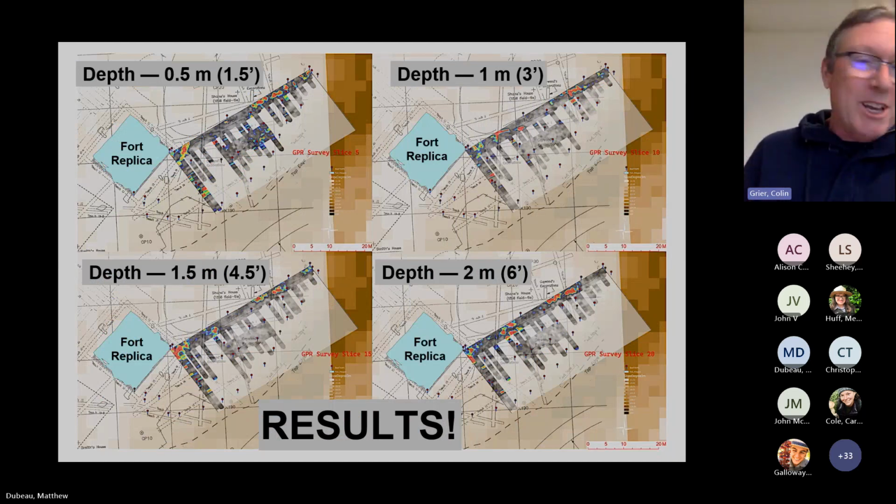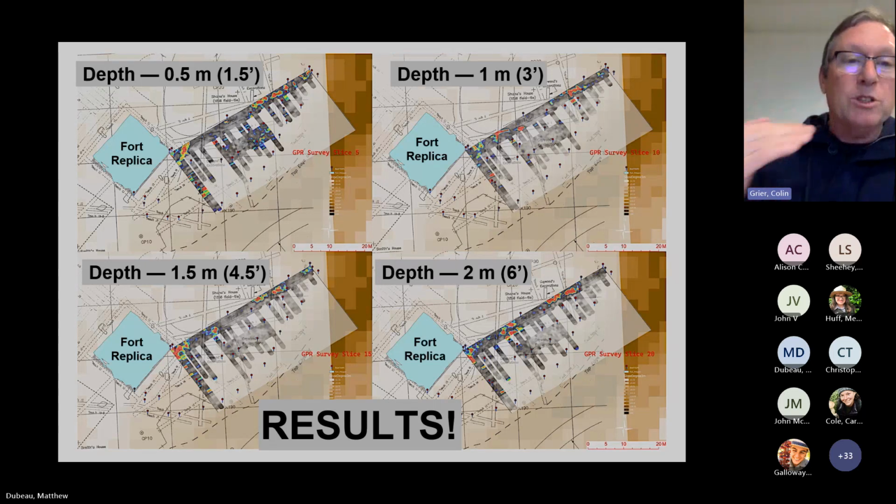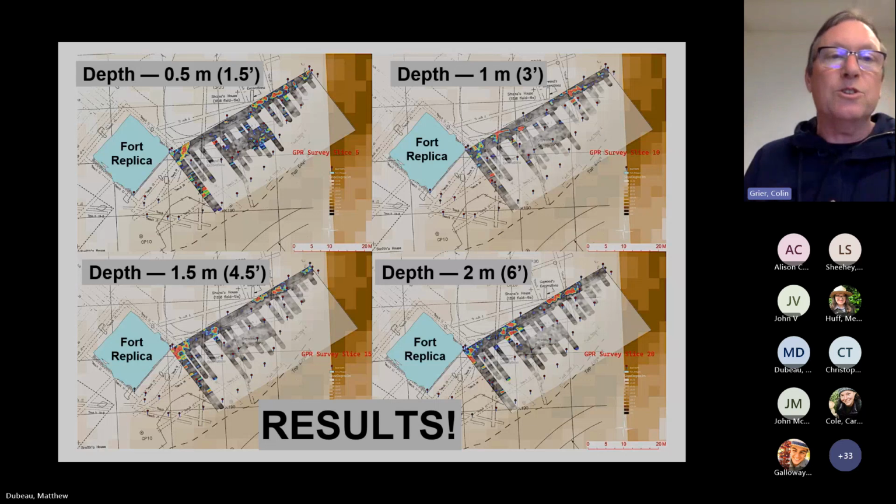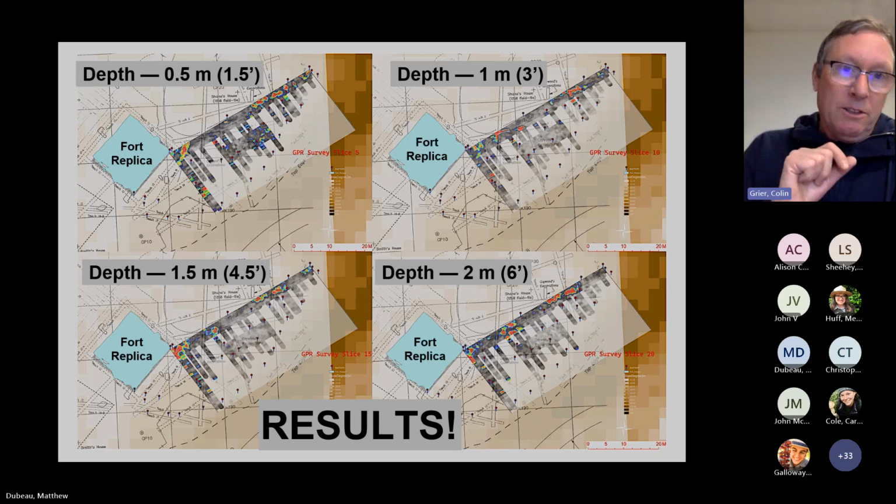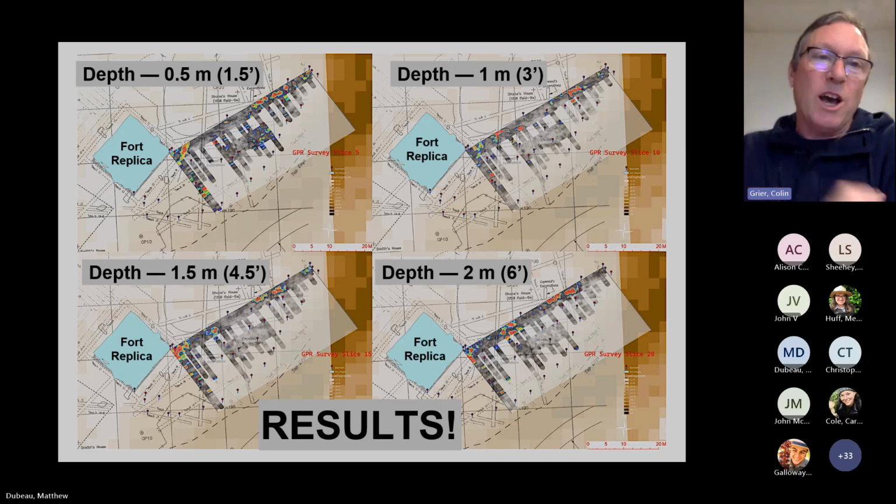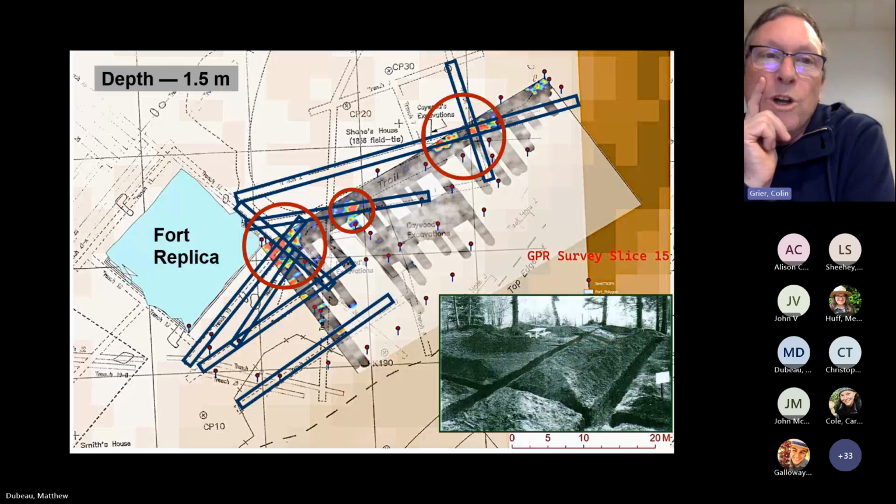I'll go through these quickly. I won't get down in the weeds on this. We surveyed an area to the north and east of the replica. You can see these are different depths at which we can resolve what's underneath the surface, 0.5 meter down to 2 meters, and whatever interval we want. The red blotches are the hot spots, the highly reflective areas. And if you go to the next slide, I've chosen one depth at 1.5 meters down.